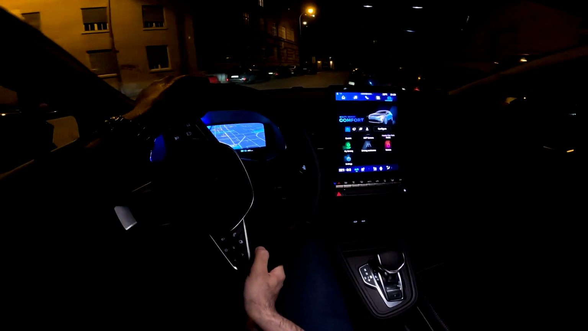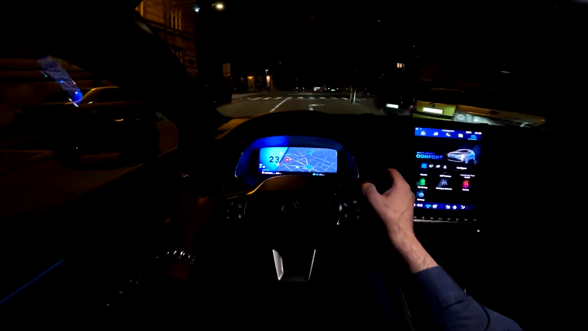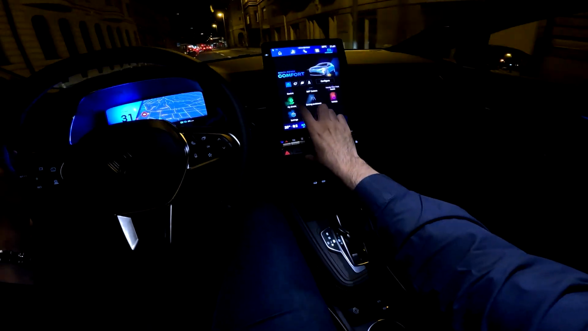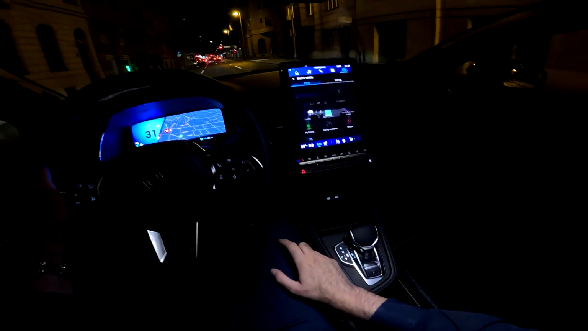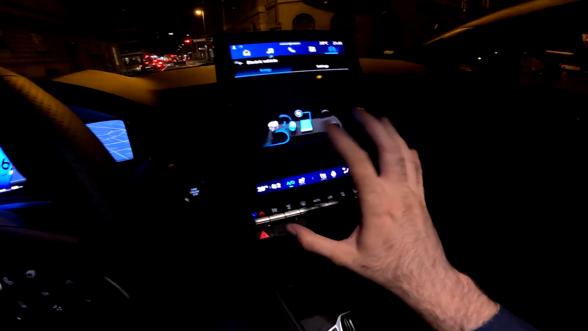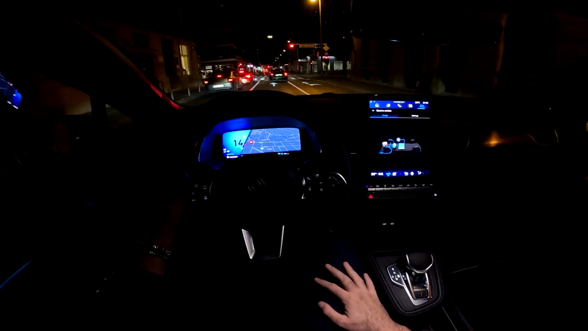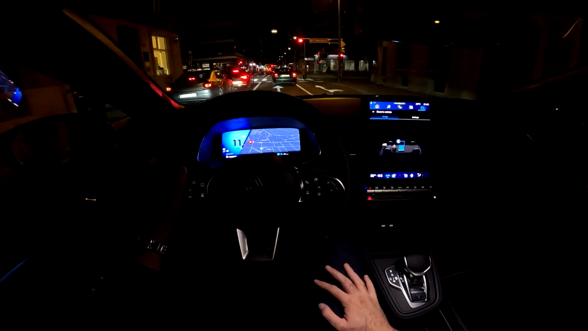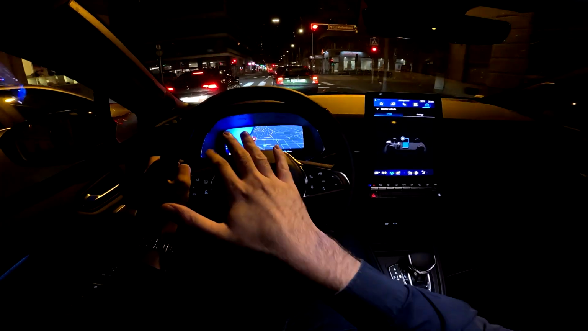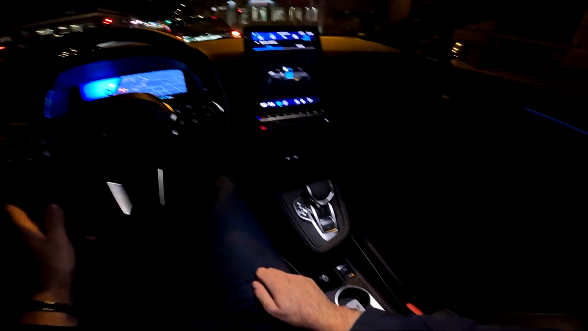And the name of this color, it's the new color called Mercury Blue. I think it really suits the car. And here, if you go to the electric, you can see the energy flow view, which is something that I really love watching on the hybrid models. And now you see I'm not touching the brake, around 9 kilometers, and then brake for the full stop.